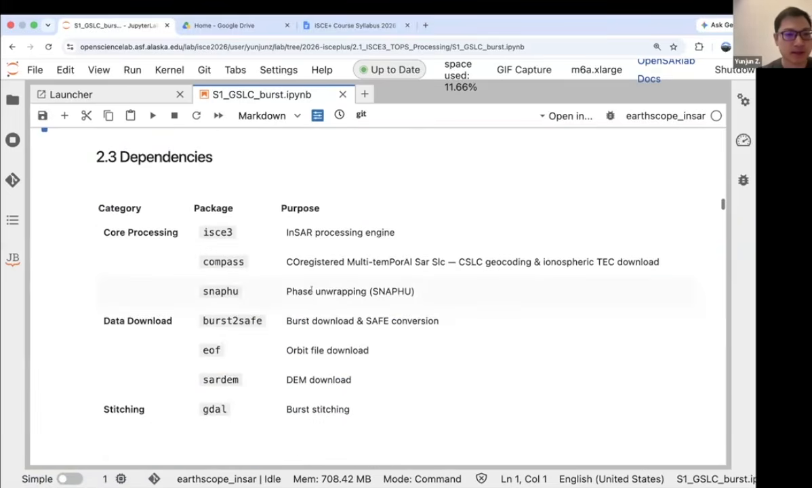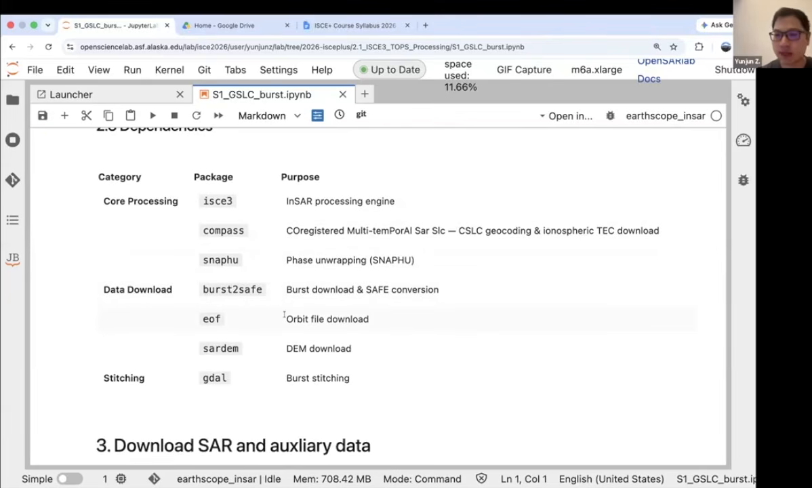Okay, that is about Sentinel-1. And for this notebook, these are the core dependencies that we're using. ISCE for the InSAR core module, Compass, which calls ISCE to do the coregistration, SNAPHU for phase unwrapping. Burst2Safe is a package developed by Forrest Williams, used to be at ASF, for the data downloading. EOF and SARDEM are developed by Scott Staniewicz for the orbit and DEM downloading, and GDAL for the burst stitching.